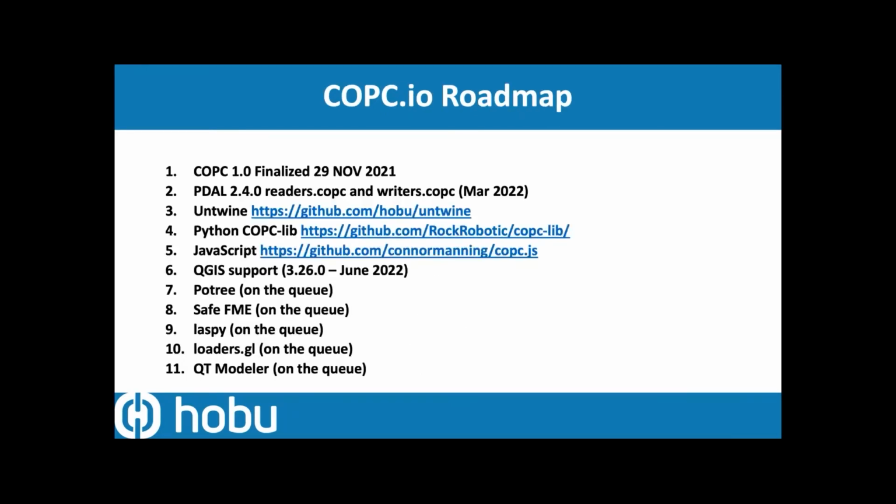So what's the roadmap here? We finalized the spec in November of last year. And then this past March, we released PDAL 2.4, which provides both a readers.copc and a writers.copc stage. And this means PDAL application users can use that COPC content for analysis and take advantage of that spatial and resolution selectivity feature that COPC has.